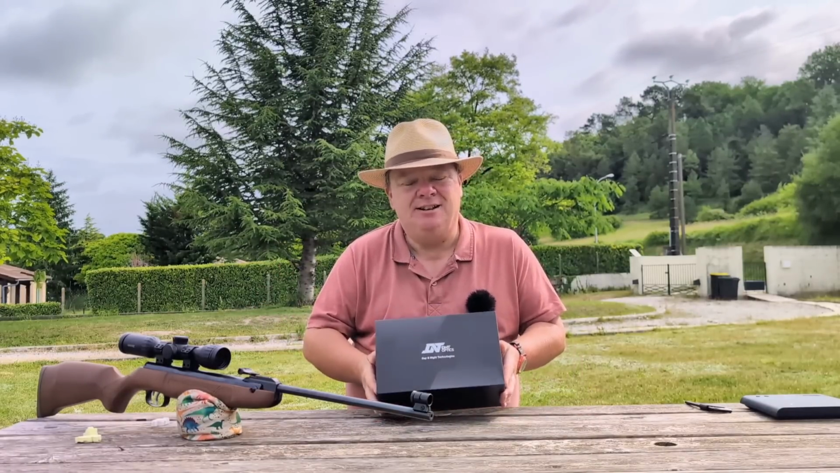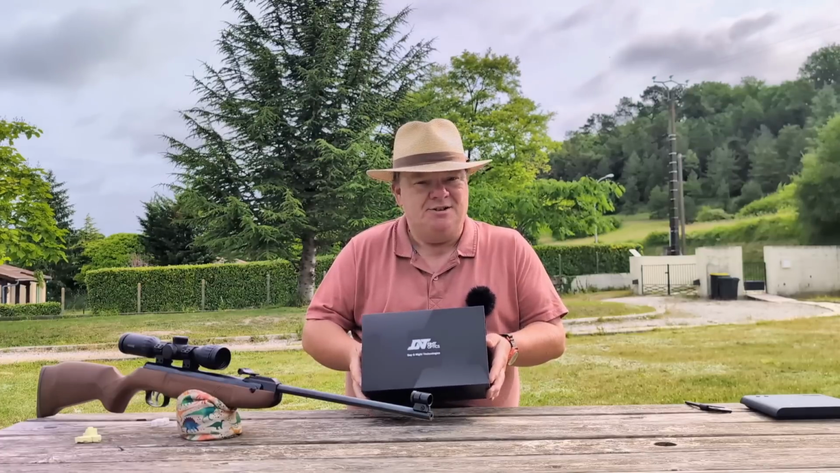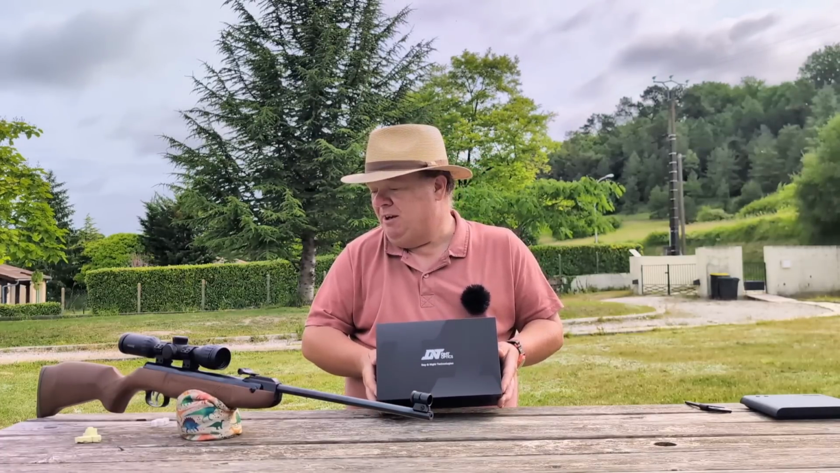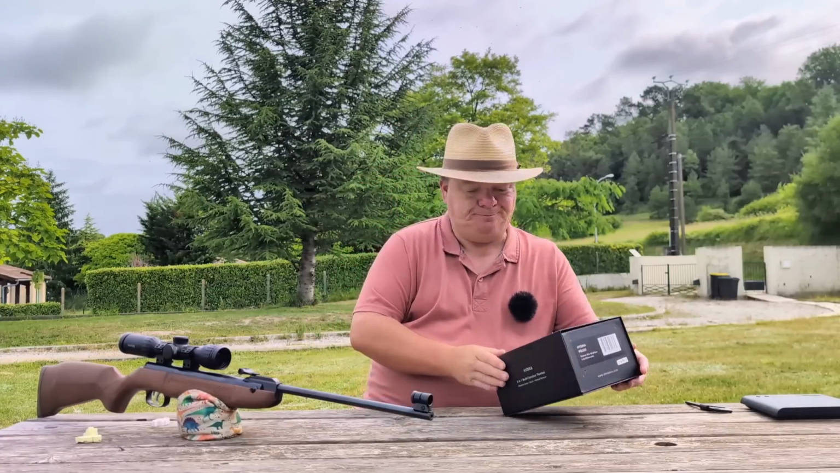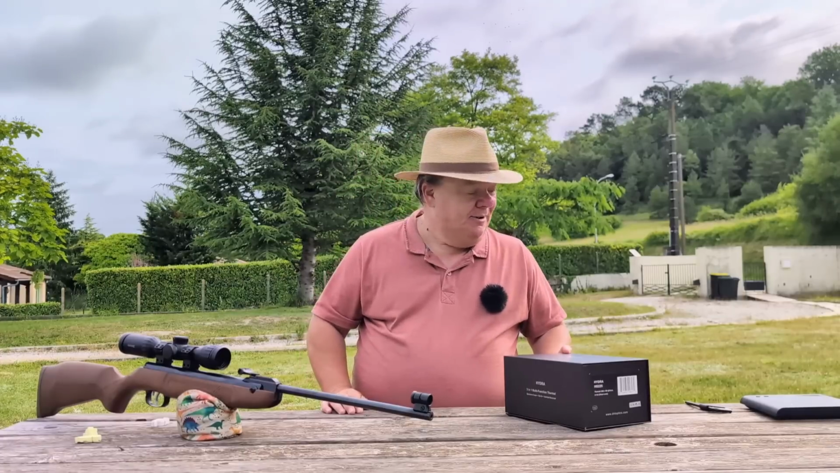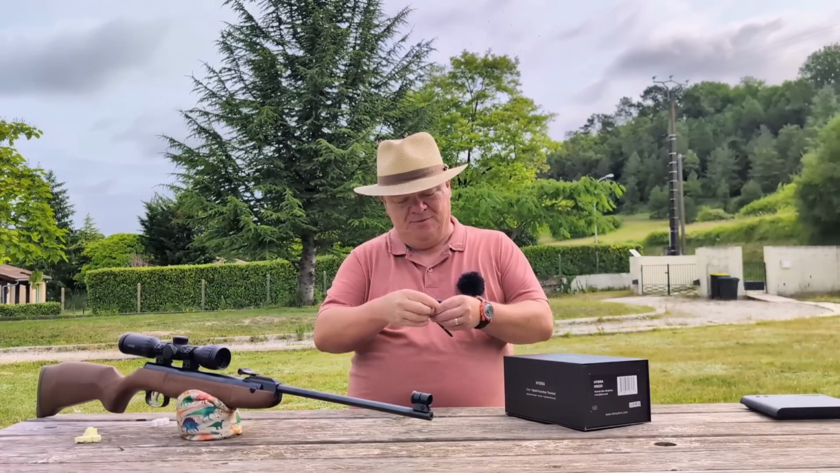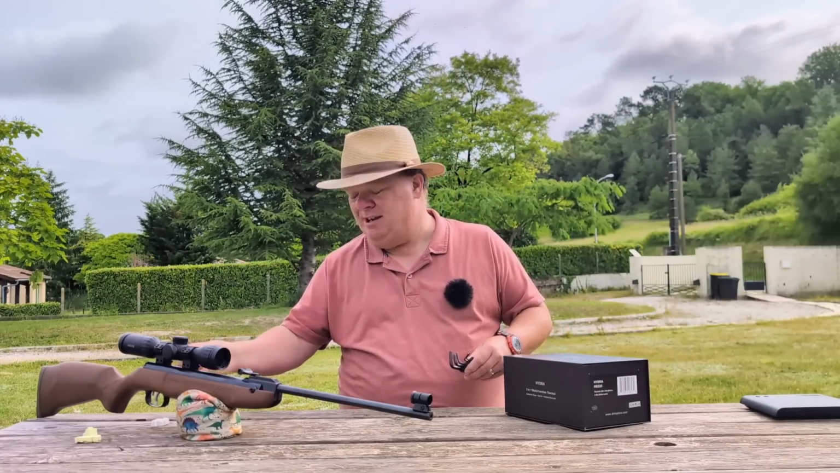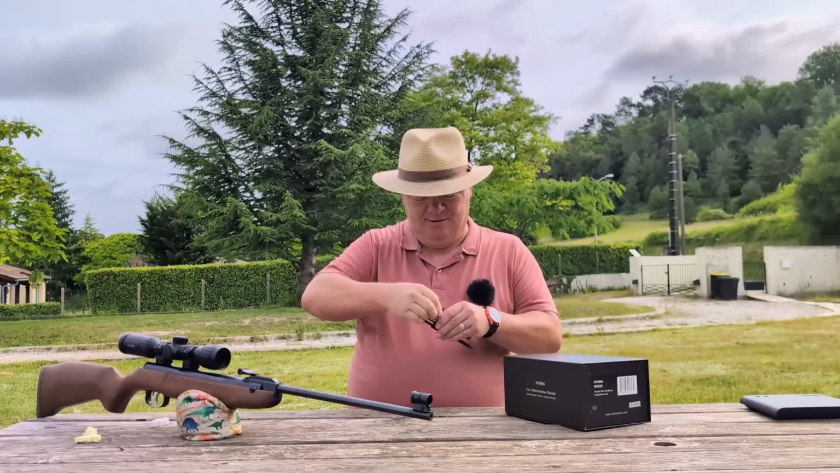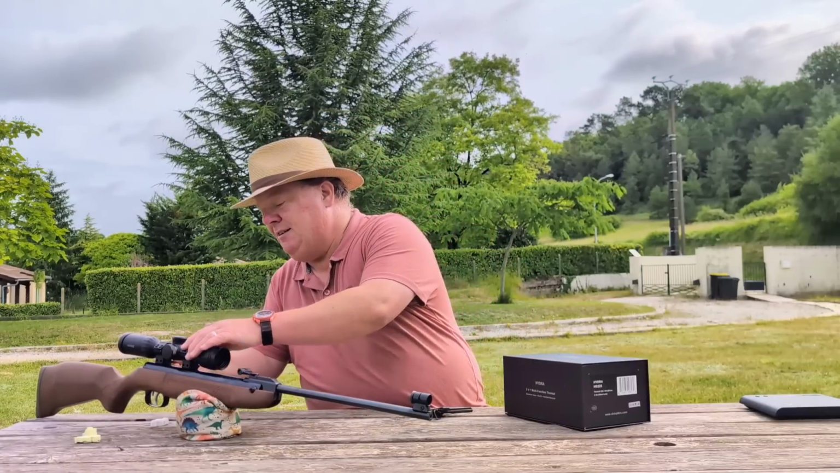So when they say, yeah, no problem, this is solid state. There's nothing, it's all just chips and sensors and everything in there. So I really don't think it's going to be an issue. So we are going to put it on there and it's going to be different. So let's do that. Now, I am loath to take this scope off because, as you saw, using the mil dots, I was smacking them Lego men out to 60 metres. It's great, it is, but I can re-zero it easily.